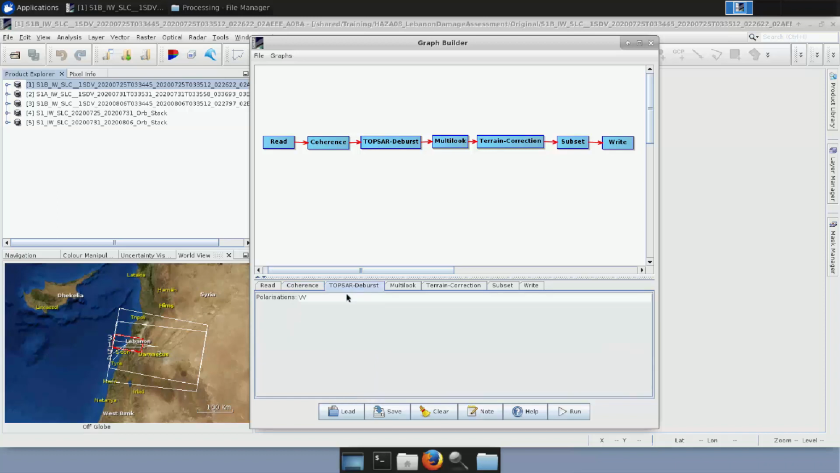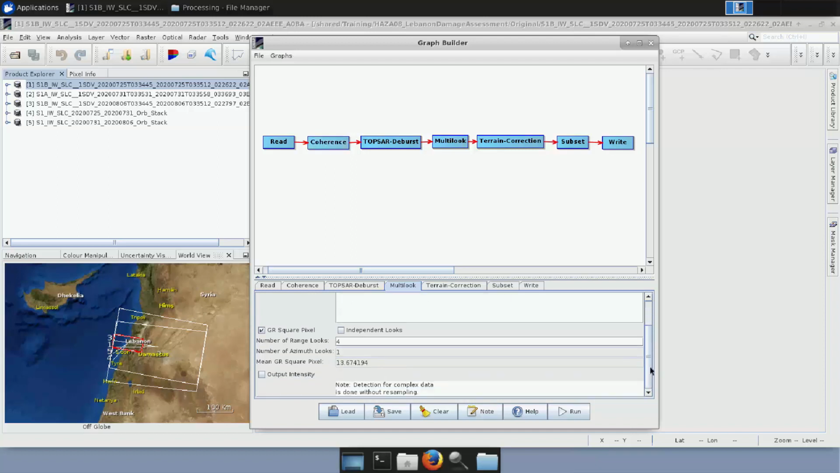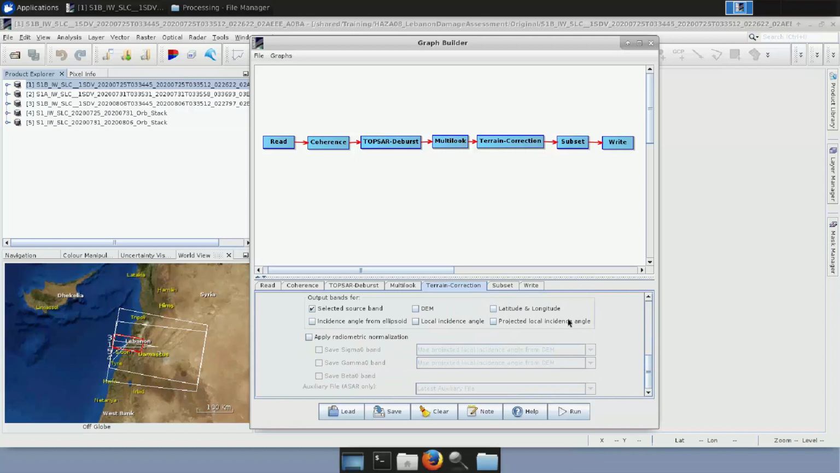In the TOPS Deburst, we leave it as it is. In the multi-look, we see that the source band is the band of coherence that has been created on this step named coherence. And in the number of range looks, we write 8. The azimuth looks becomes 2, and the mean GR square pixel becomes around 27, which is the number that we want for Sentinel-1. Next, in the terrain correction, as source band we leave the one as it is, and basically we leave all the rest of the parameters as they are.